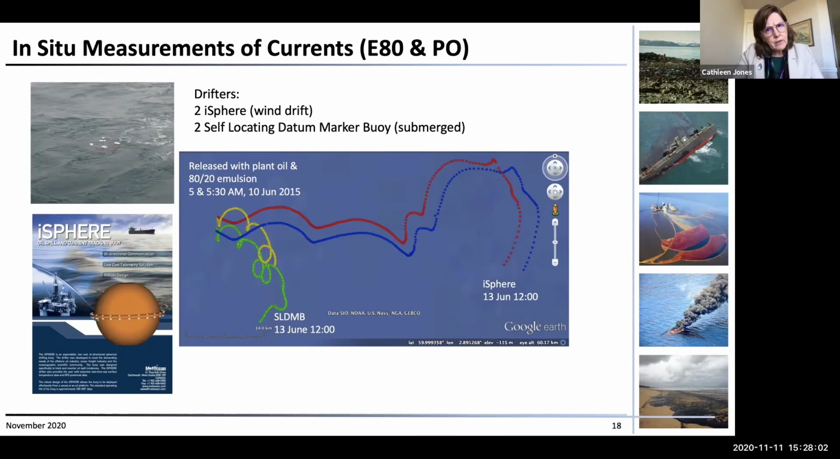So I think these two, the red and the blue, show the path of the I-sphere drifters, so the wind-driven, mainly, and then these yellow and green show the path of the 2 different submerged buoys that are drifting more with the currents. And that was done so that whenever we did models, comparing a model with the evolution that we measure of these slicks, then we would have local currents to put into the model.